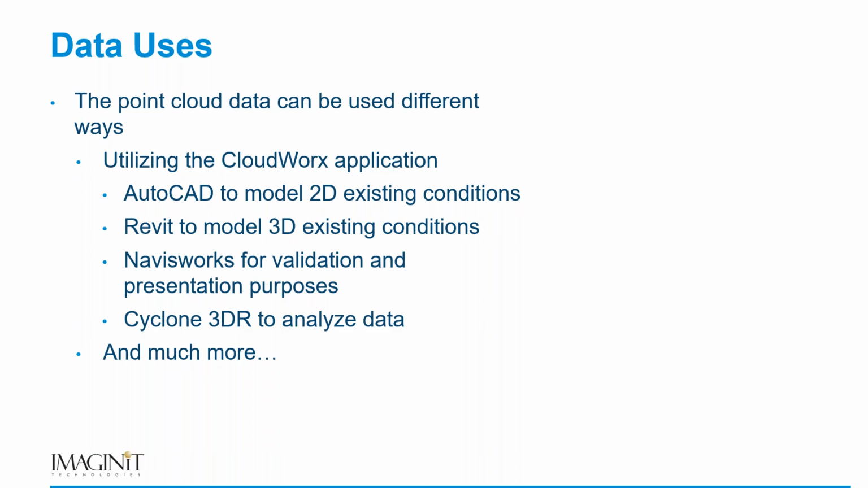Well, sometimes people just want to do some analytics. Cyclone 3DR is a Leica product that's fantastic for analytics. Things like looking at BIM models to compare what's been done on a project, what still needs to be done on a project, and we can compare our existing point cloud data with a BIM model to see what actually has been done.